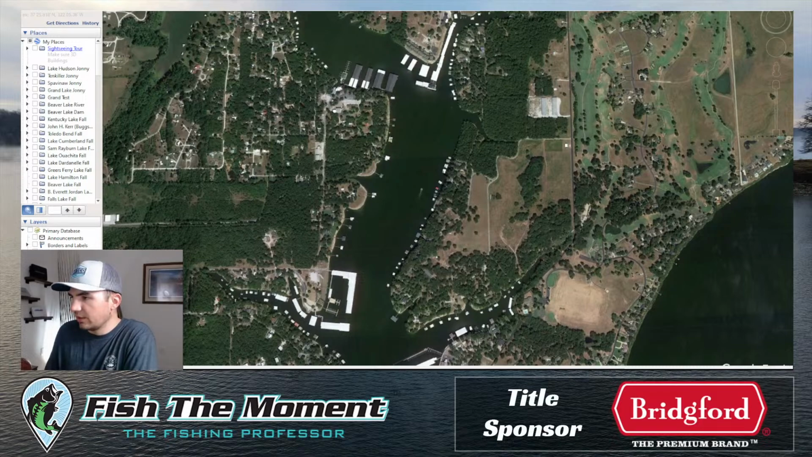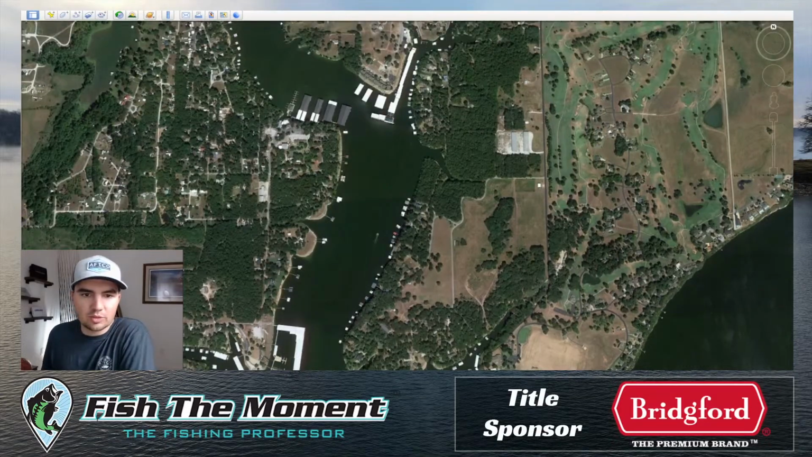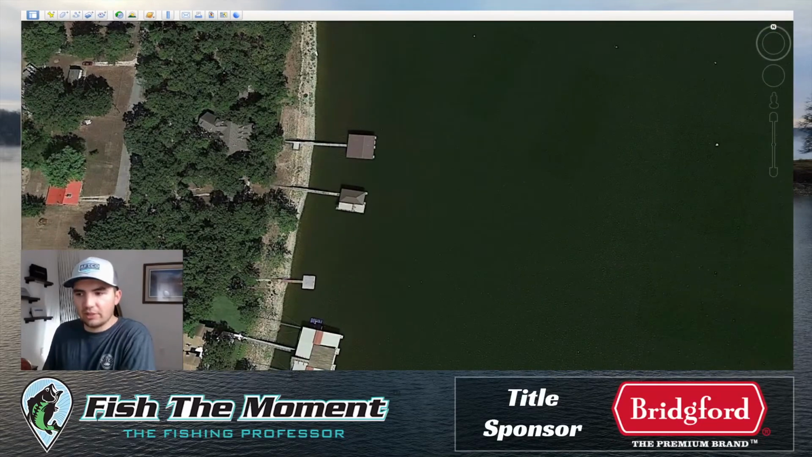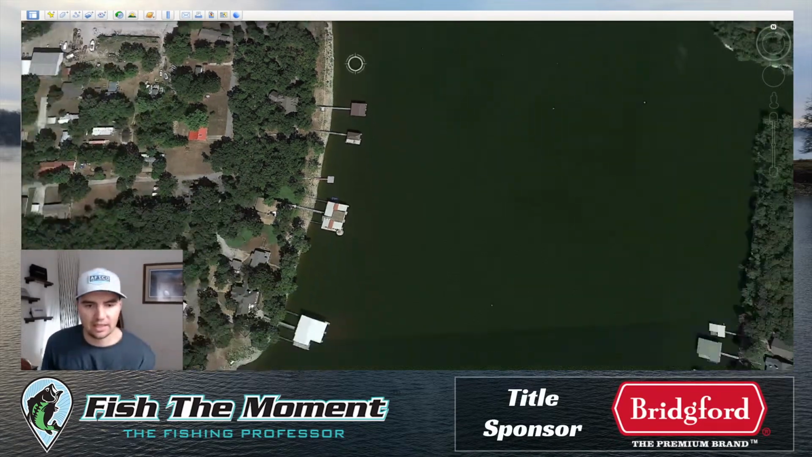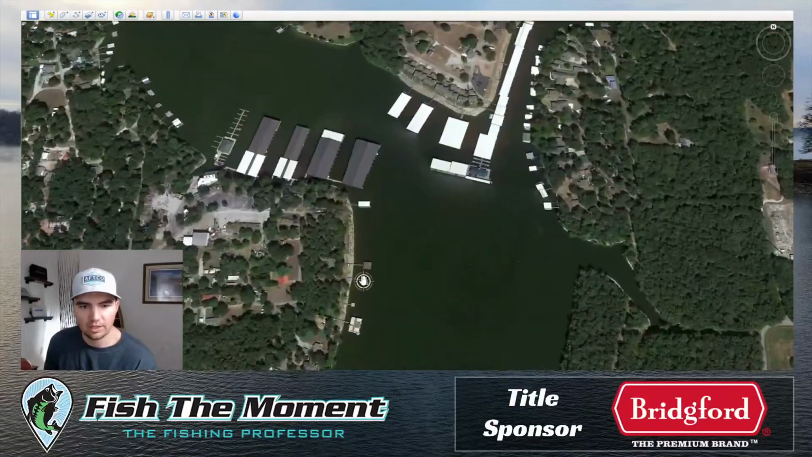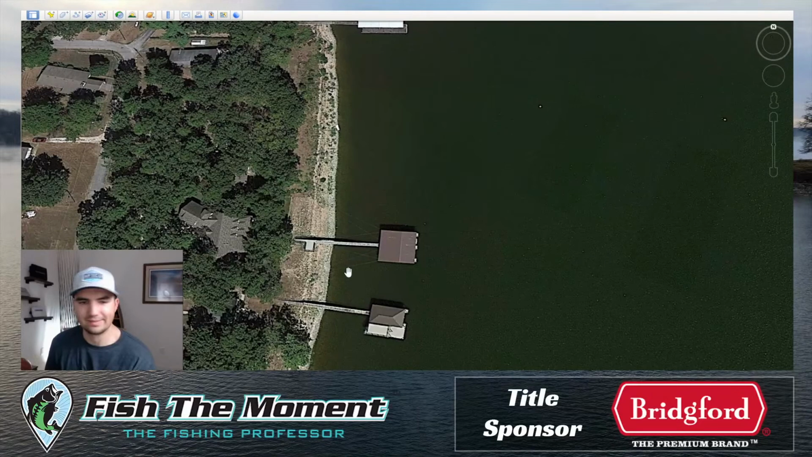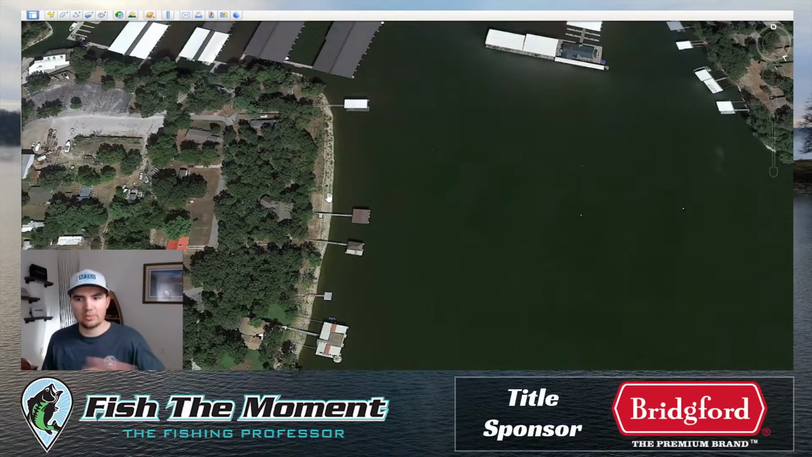Sometimes there are special docks that are just better than others, where you'll have like a brush pile here that's just loaded with fish. But the main key on lakes with lots of docks is, one, the bottom composition. So whether you have pea gravel, chunk rock, bluff bank, sand, whether there's really soft, muddy, silty bottom versus like a little bit harder clay or like a pea gravel bottom. So bottom composition is really key.